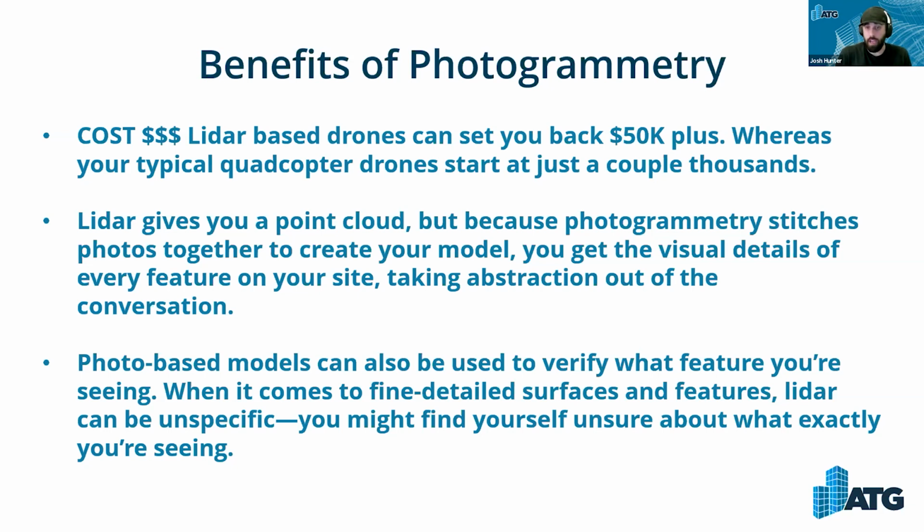LiDAR does give you a point cloud, but because photogrammetry stitches photos together, while you're creating this model, you have a better visual detail. So don't get me wrong, when you have a LiDAR scan, yes, you are looking at millions and millions of points, and you are able to see a picture and say, okay, this is a tree or that is a wall. But when it comes to photogrammetry, since you're stitching together all of these photos, you actually get better visual details on every feature on the site. And like it says here, it's taking that abstraction out of it.